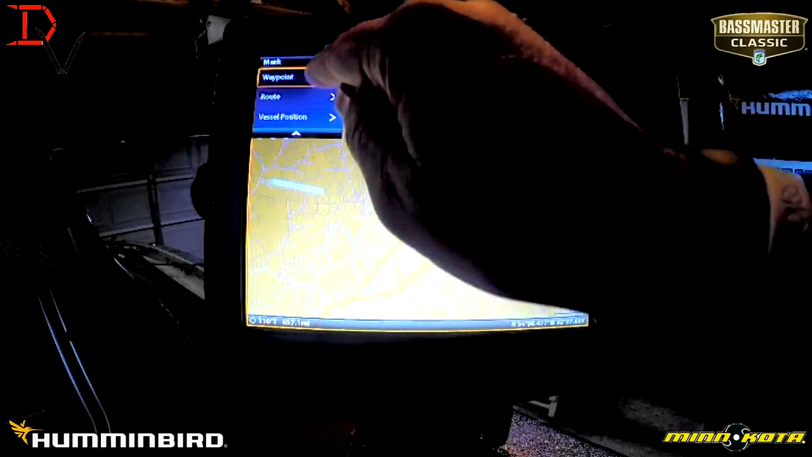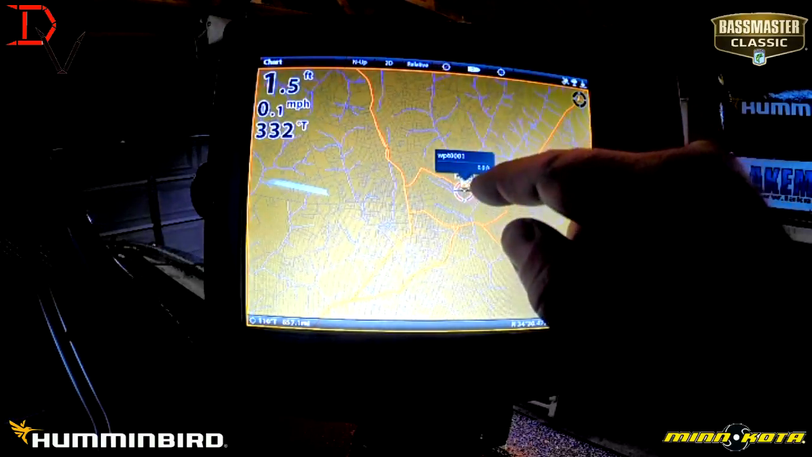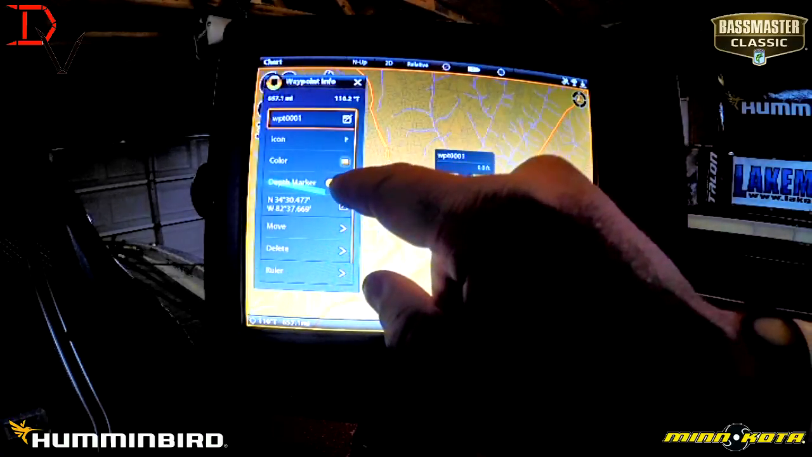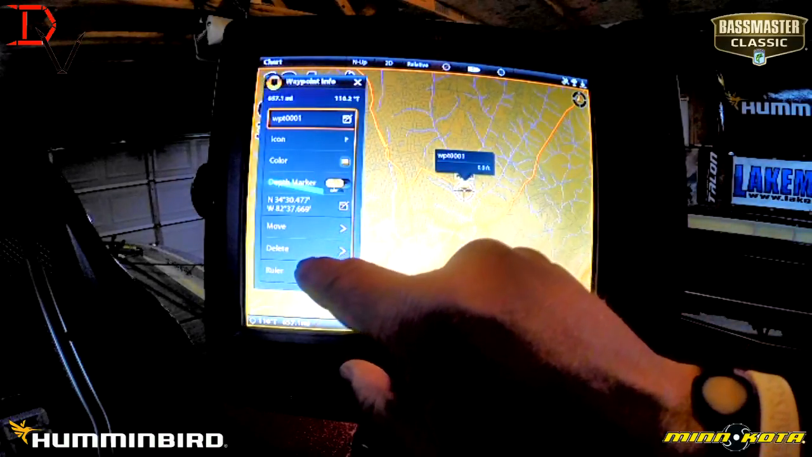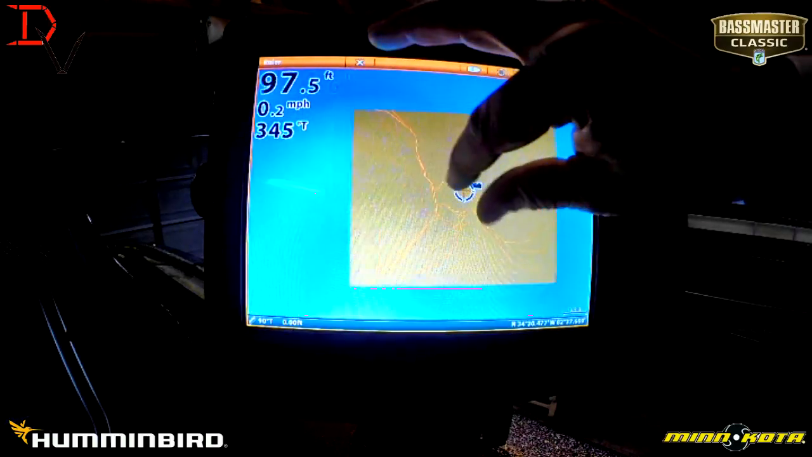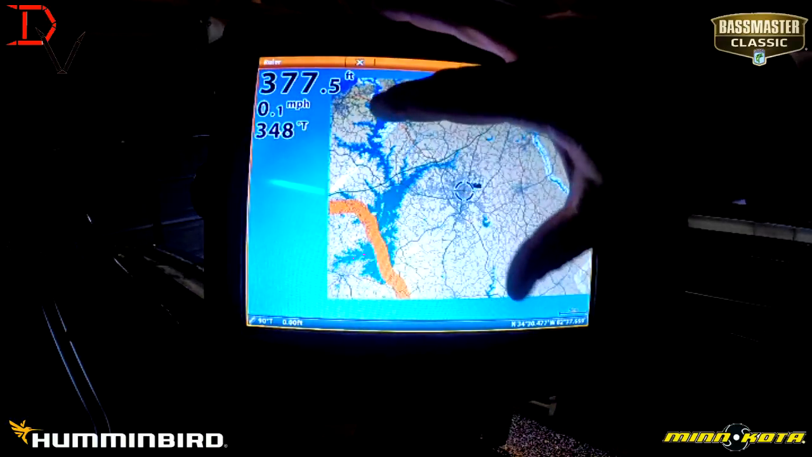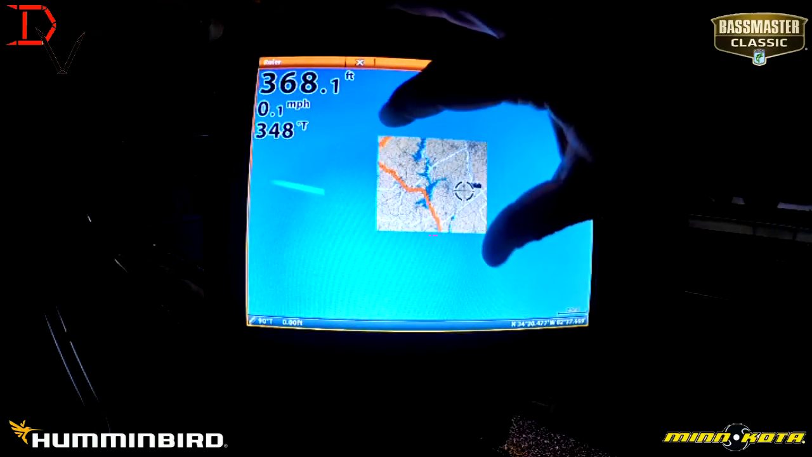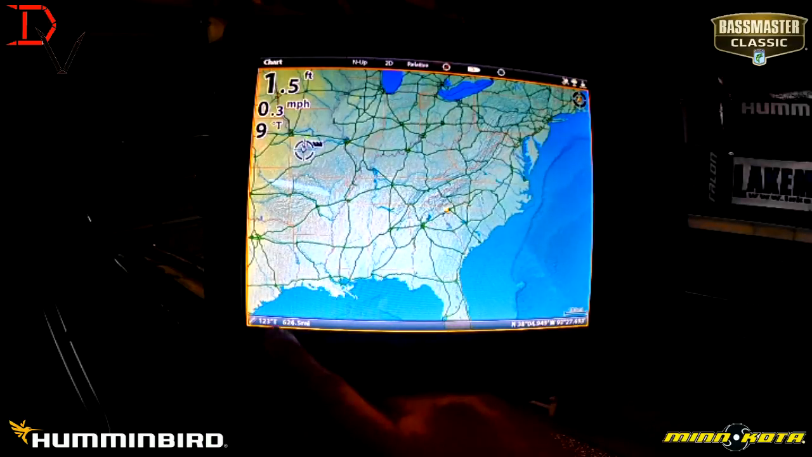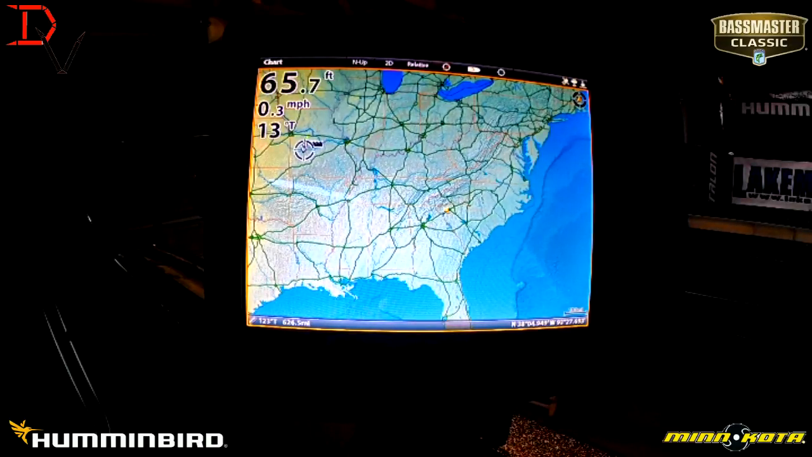We're going to set a waypoint and we're going to ruler from there. We're going to drive right there on top of us. 626.5 miles from Greenville, South Carolina to Truman Lake, Missouri.